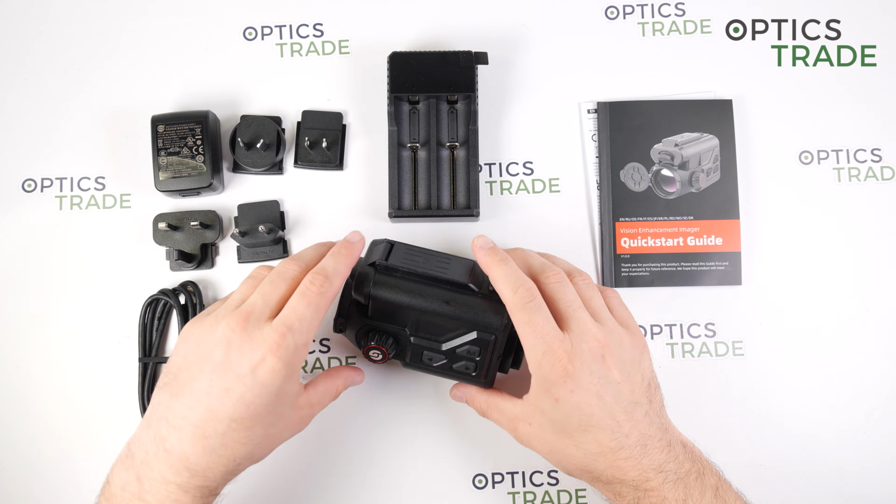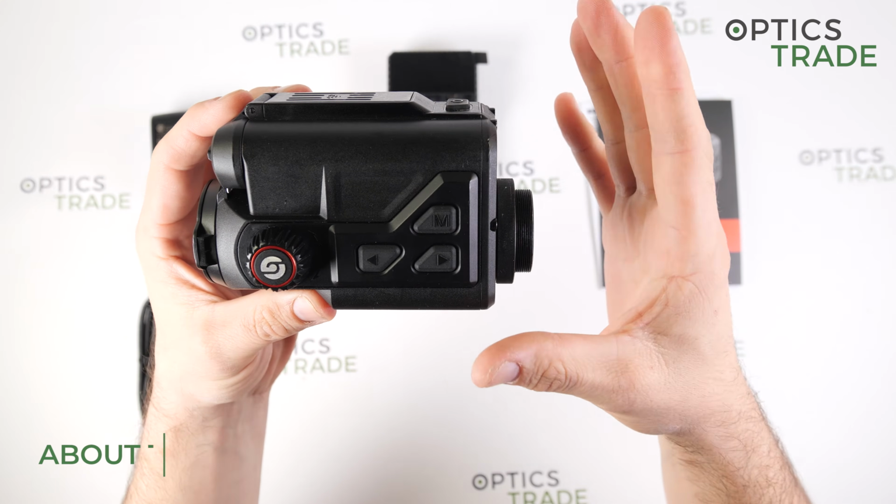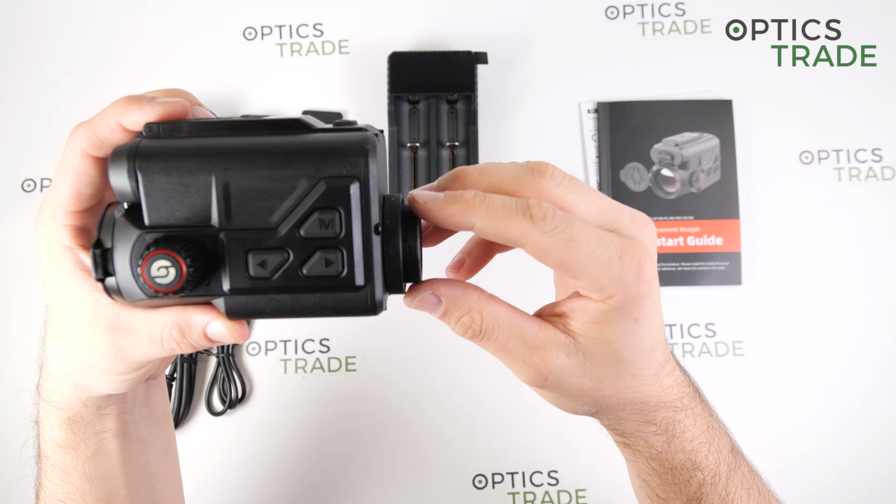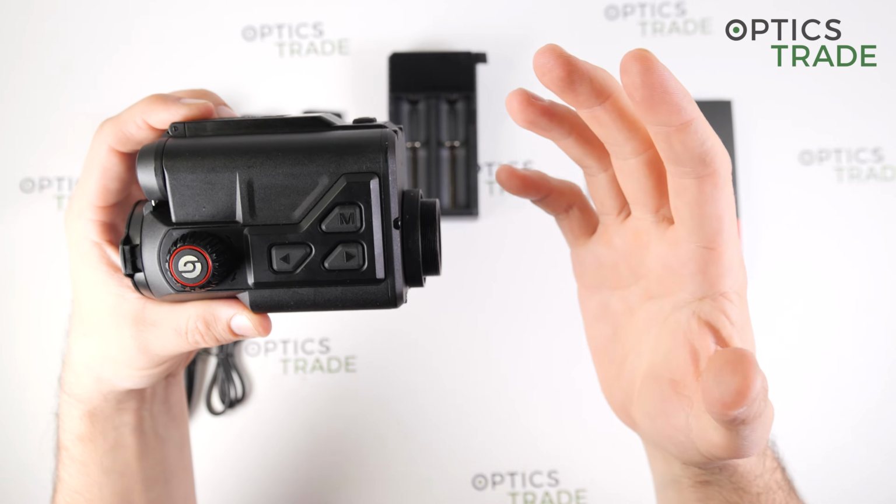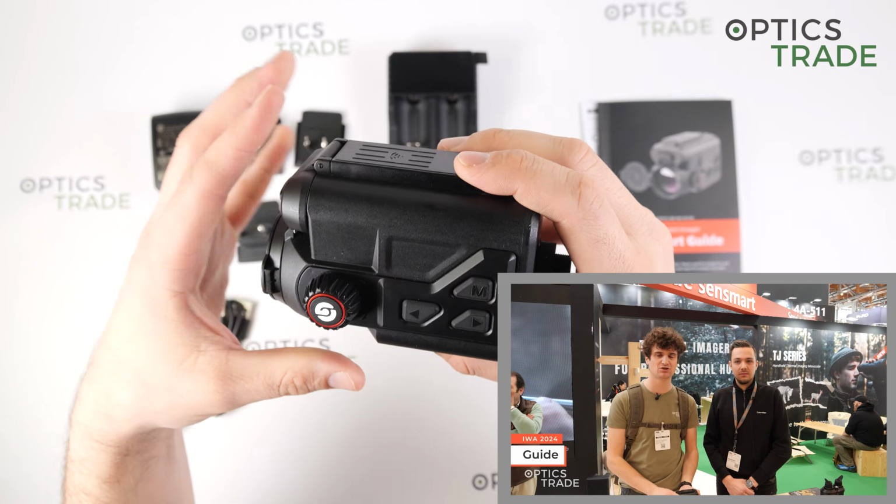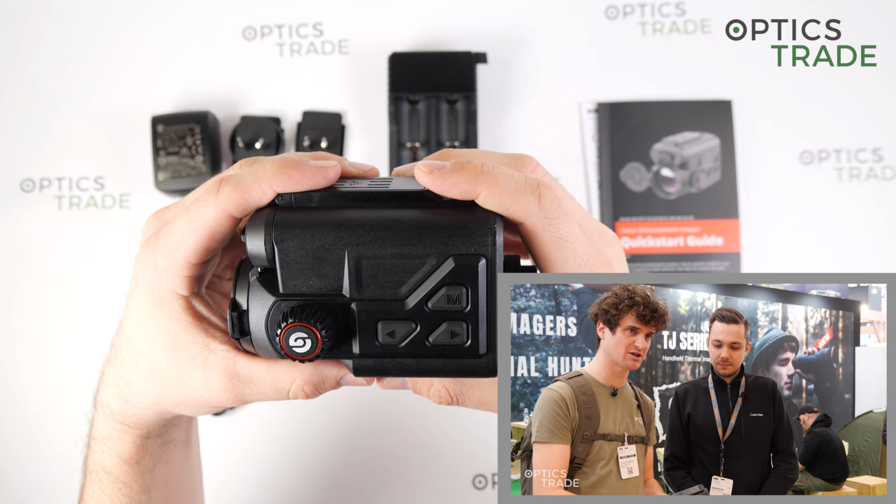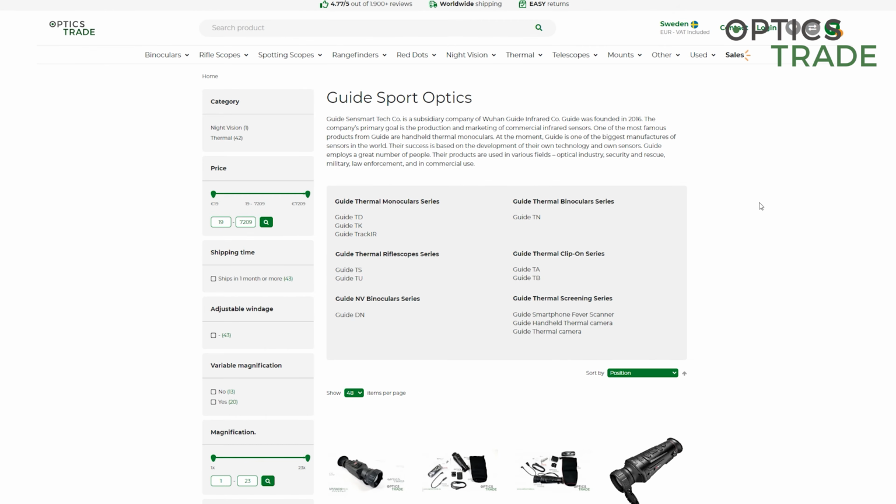The TB630 is, as I said, a thermal clip-on attachment which can be attached in front of daytime optics, so on the objectives. It was introduced this year, so 2024, at the EVA fair in Germany, and it is the successor of the TA series from Guide.